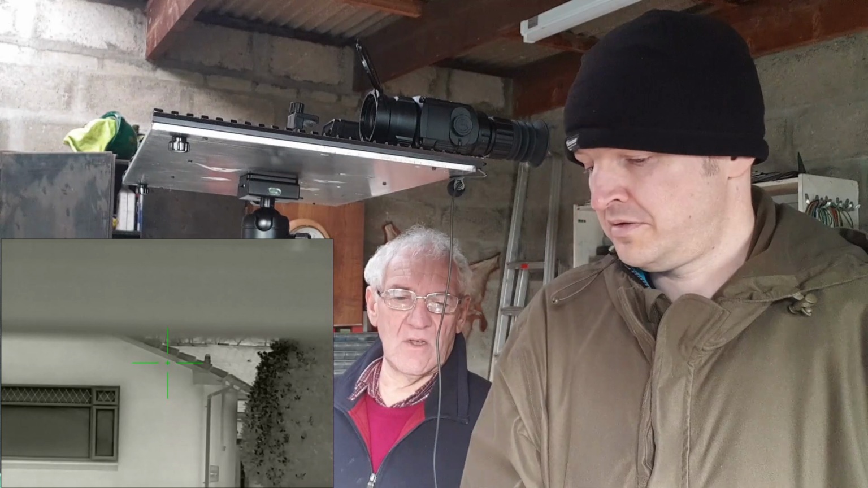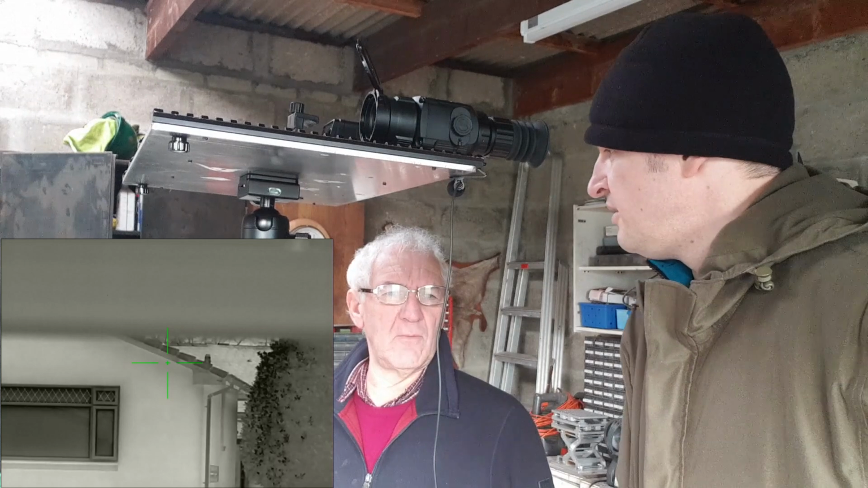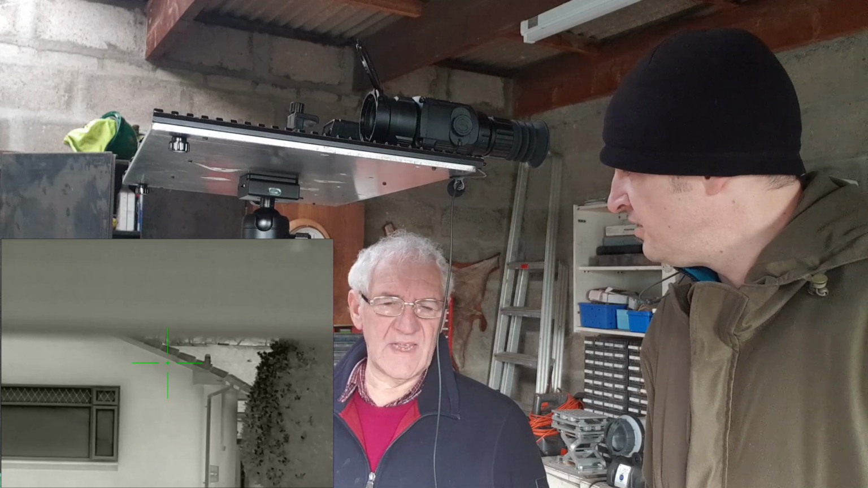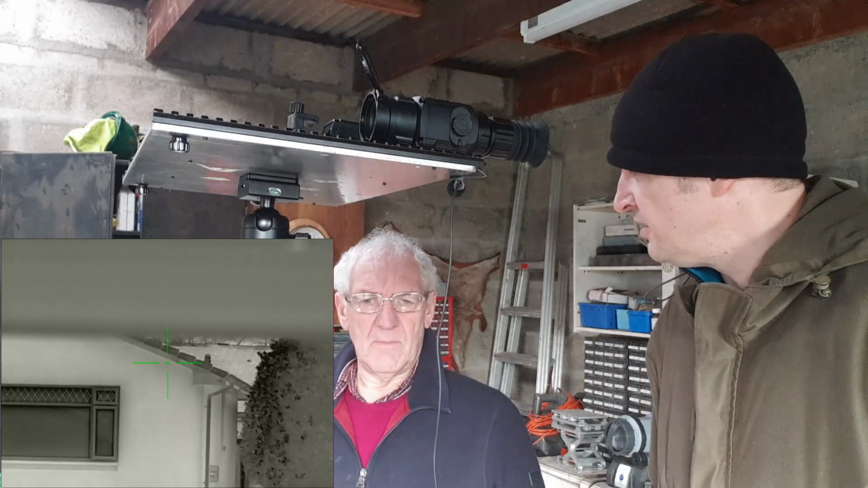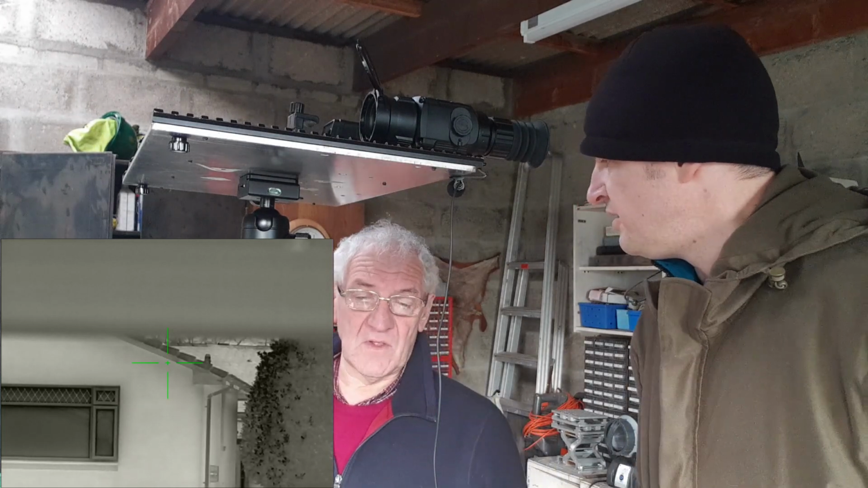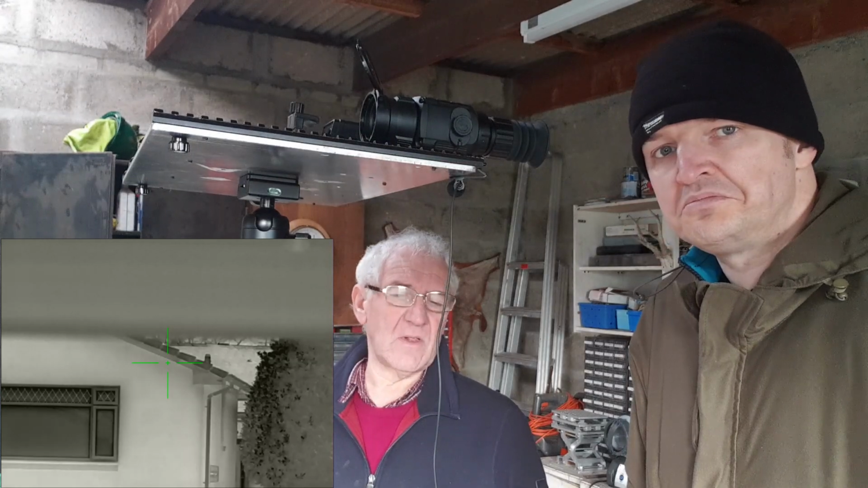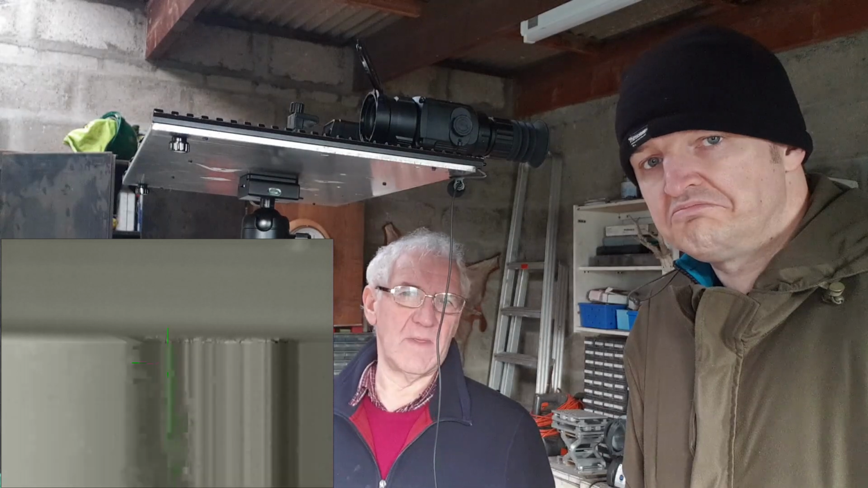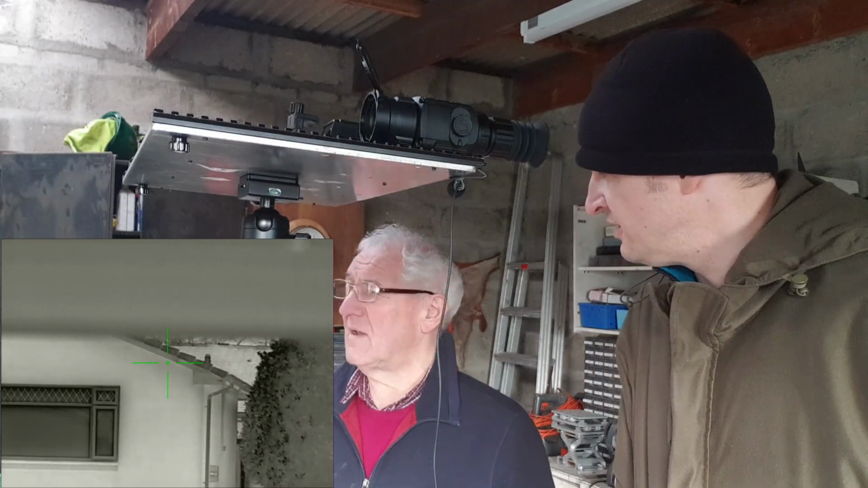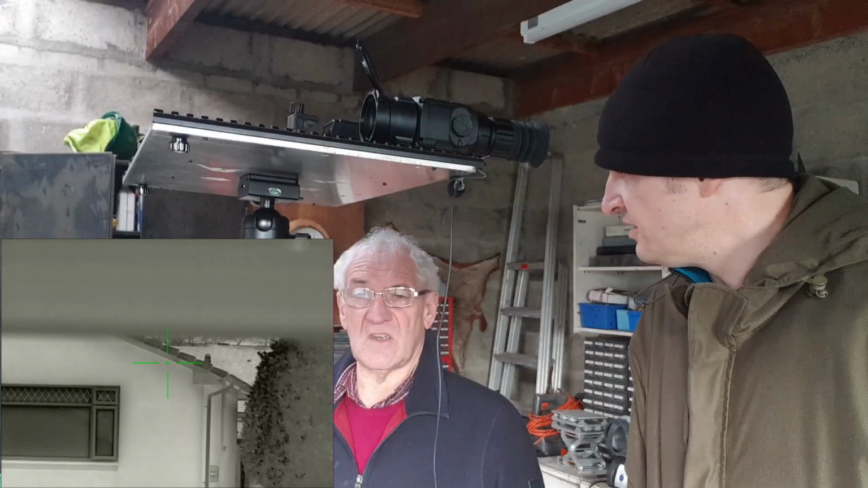However, when we had the SCL35, was it a 35? It had ultra clear, and I had it out one night where it was really horrible conditions, and it really did improve the image. I was using it against the PARD SA25 and a Pulsar Helion 38, and with the ultra clear mode on, there was definitely a better image. You could see stuff with the SAIM and ultra clear mode that you simply couldn't with the PARD and the Pulsar. So excellent. Clever stuff. Ultra clear mode is definitely worth it for high humidity conditions. In normal good thermal conditions, it doesn't make any difference.